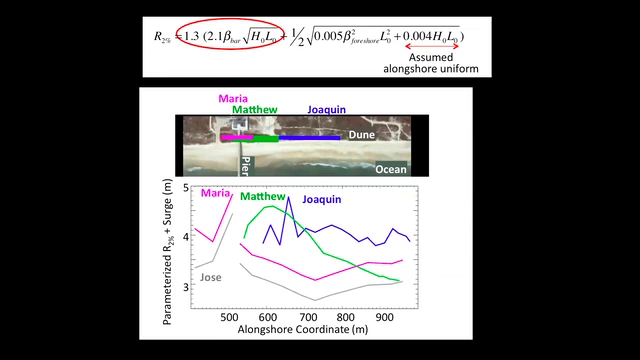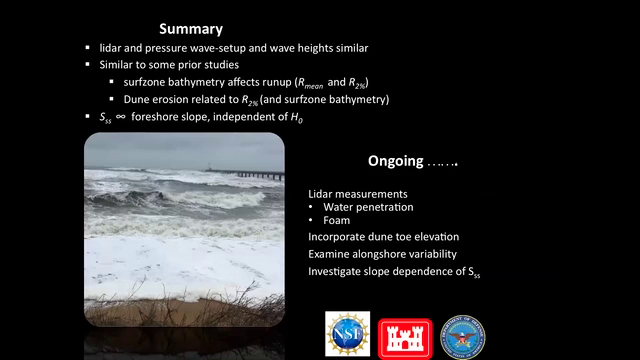And that's also something that people have suggested before, but it hasn't been shown as well. The dune toe elevation is something that's easier to measure than the surf zone bathymetry, so people often assume the dune toe elevation is dominant. So in summary, we first did a comparison of the Lidar with the pressure data just to make sure that it could measure the hydrodynamics very close to shore, and showed that the Lidar and pressure-based setup and also the wave heights were similar within a few centimeters of difference.